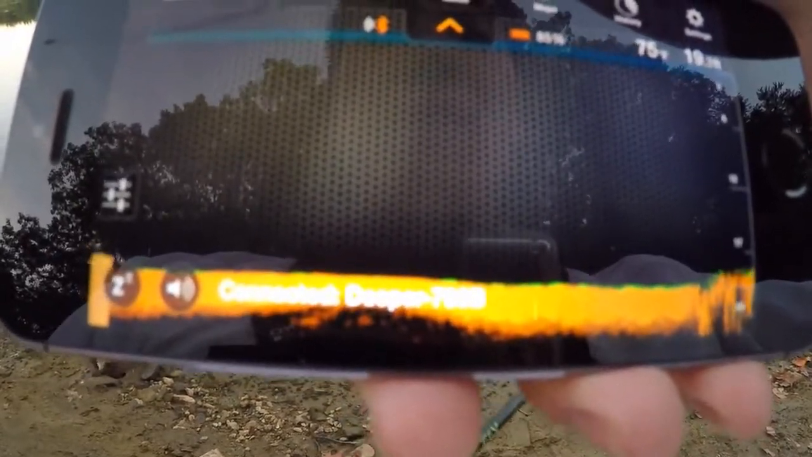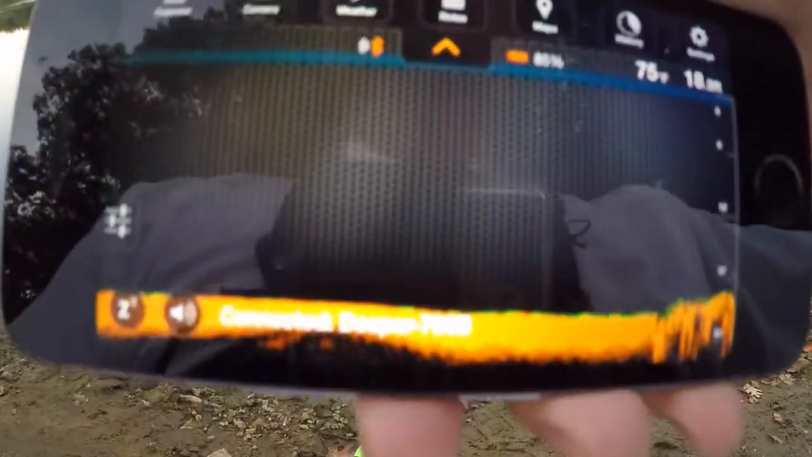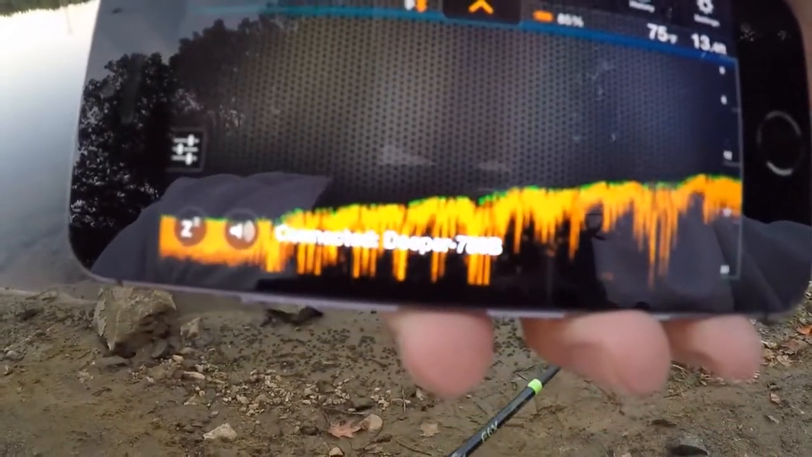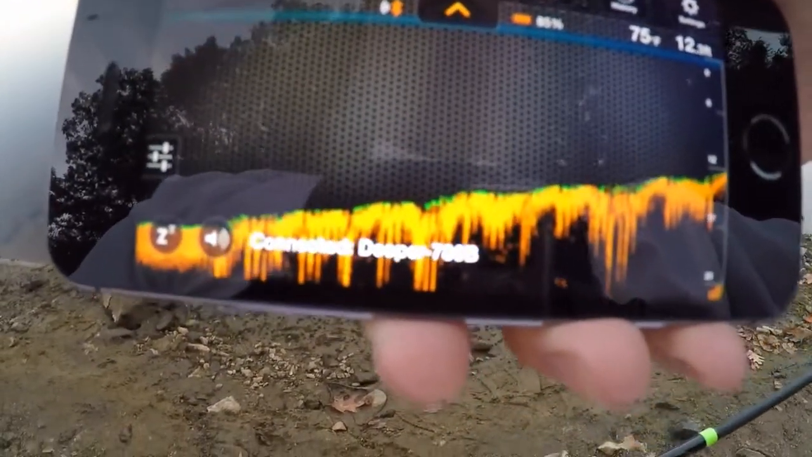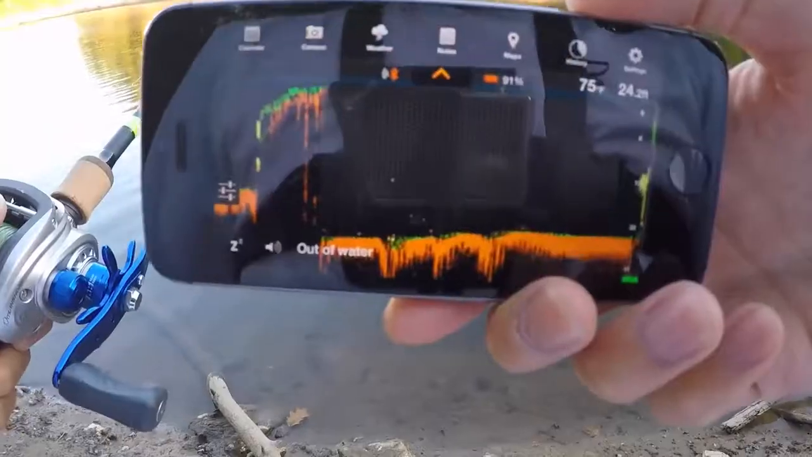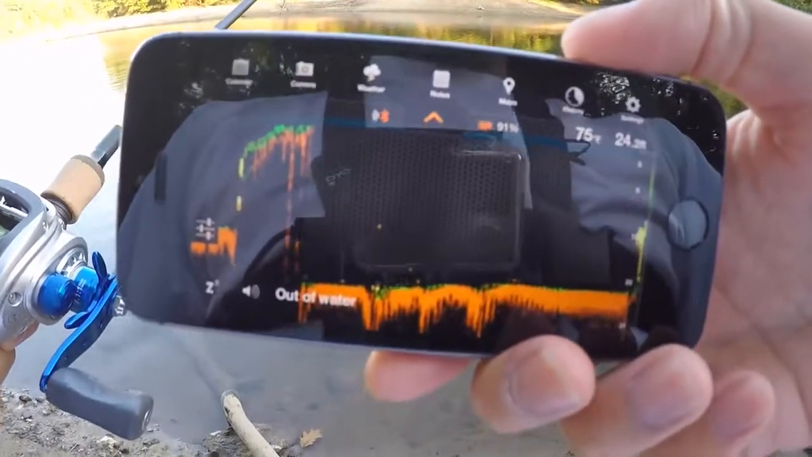You can actually see the grass now. You can see whether you're dealing with hard or soft bottom, and you can get a much more detailed look at what's going on under the water using these types of settings. So I definitely recommend them. Alright, right now it's saying that the Deeper's out of the water.